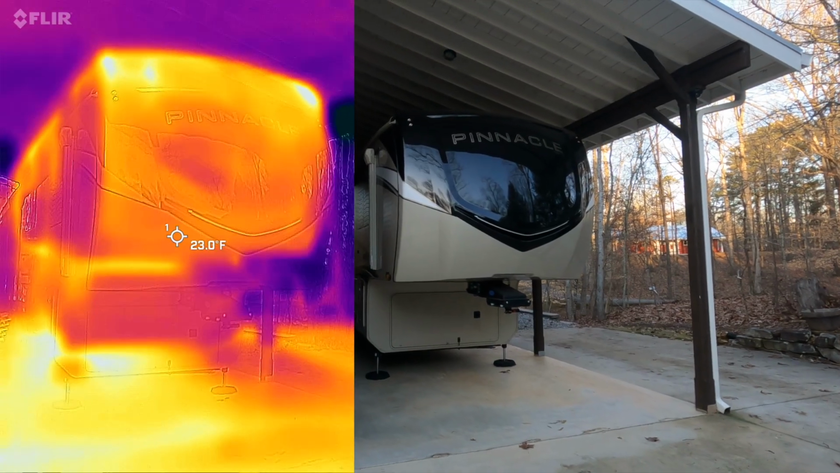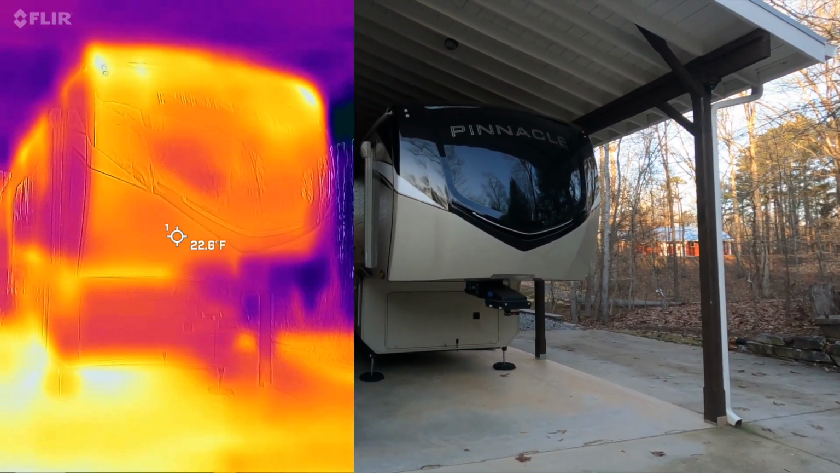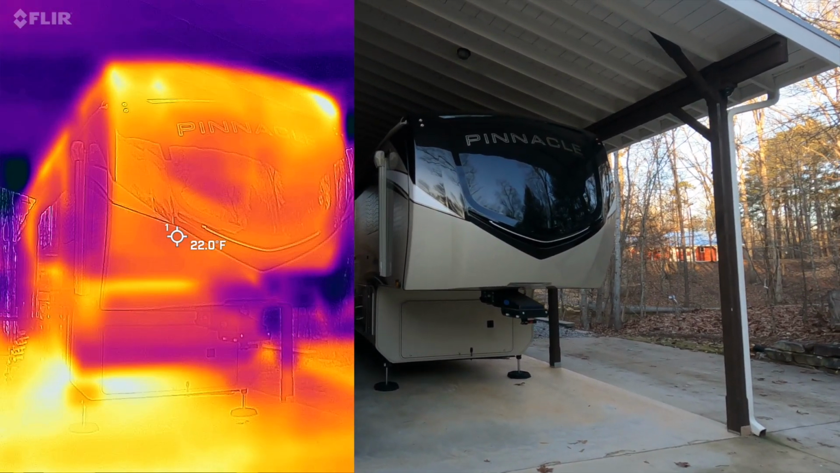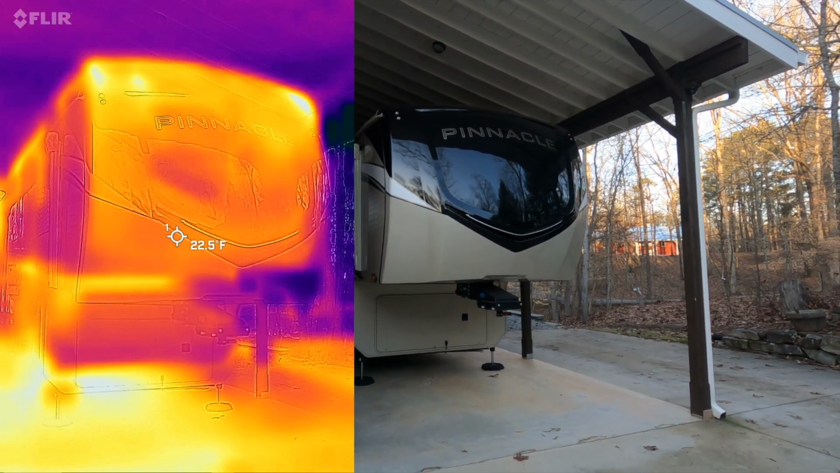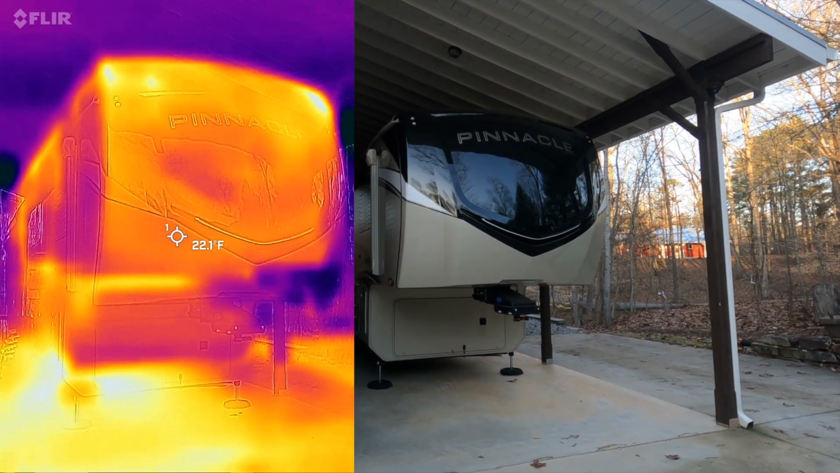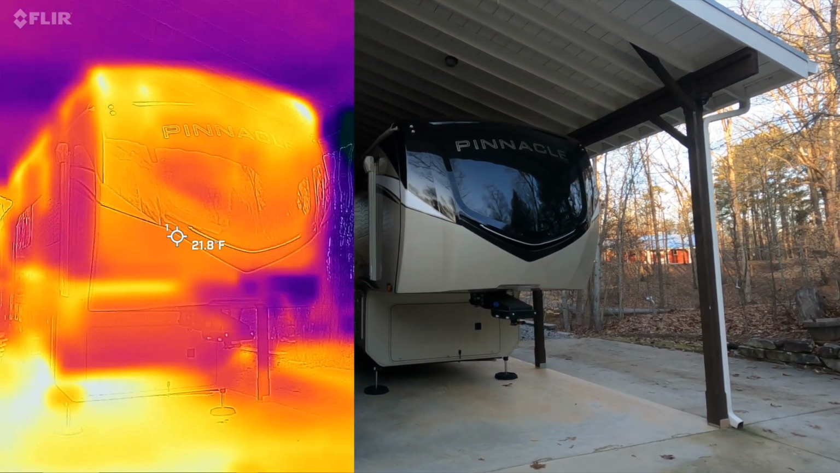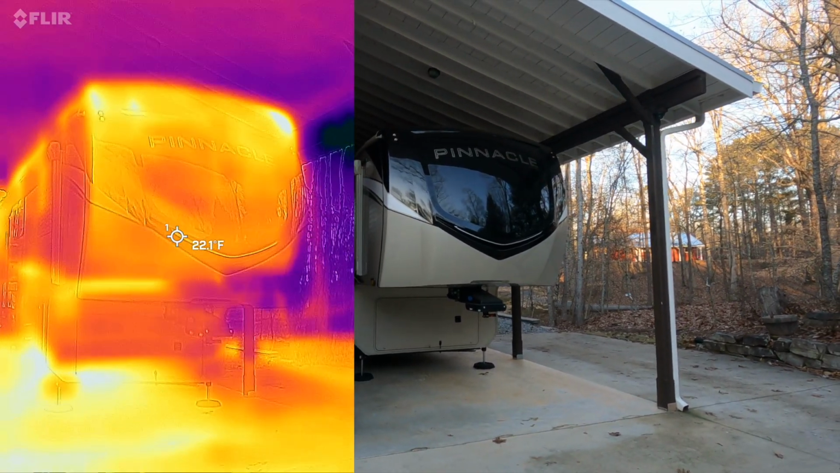All right, so I've got the thermal imager running now. I'm going to try to sync up the video so you can see them side by side here. But we'll just kind of walk around and make some observations. Now, I'll just say in full disclosure, this thermal imager is not a professional model. It's a real basic one. And so I think it's going to lack a little bit in terms of the detail and the focus, but I think it'll accomplish really the purpose that I'm trying to do here today.